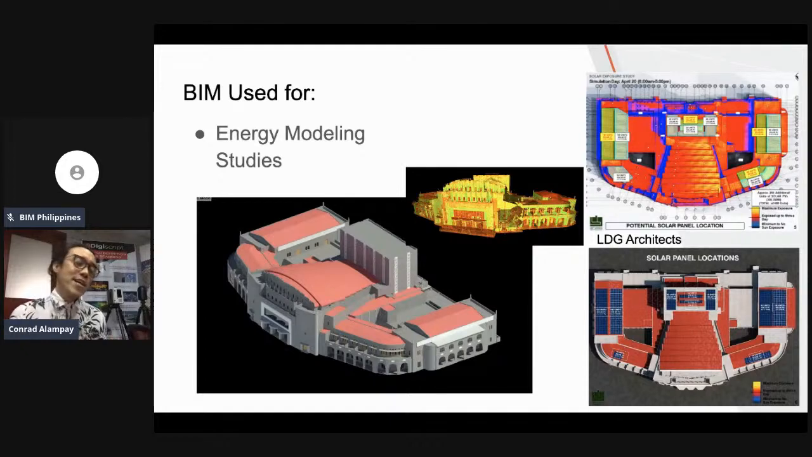Kasi isa din yun sa gustong gawin or i-implement ni NCCA dun sa Metropolitan. Okay, so kung mapapansin natin sa top right and bottom right, andyan yung mga ginagawa nila ni LDG architects.